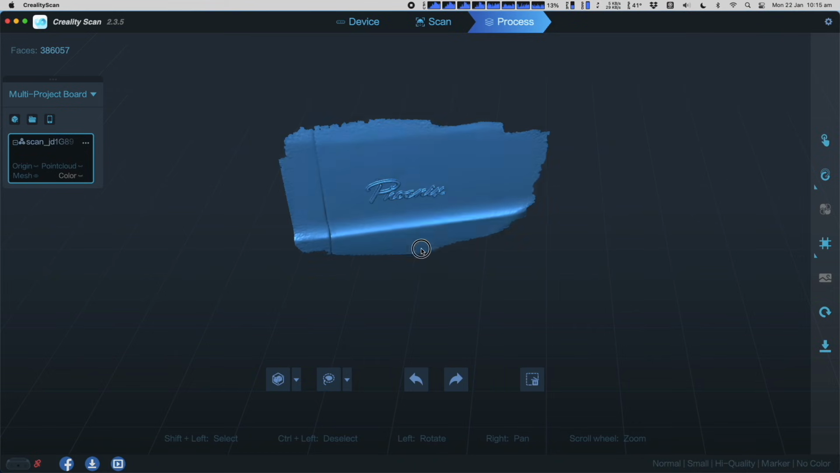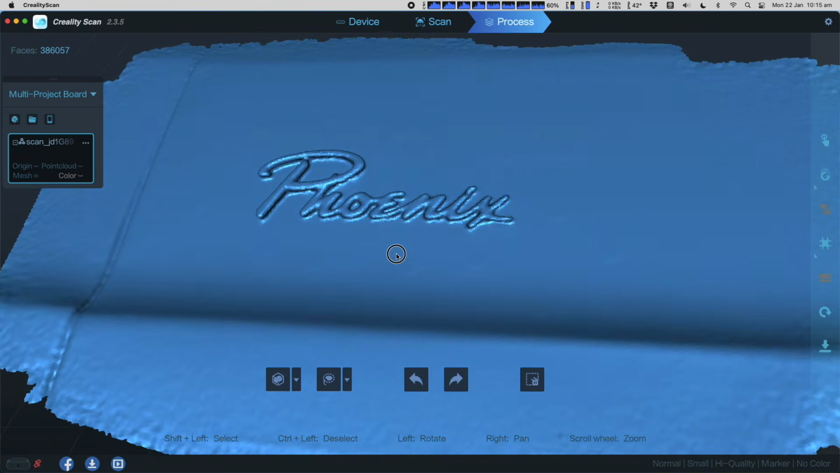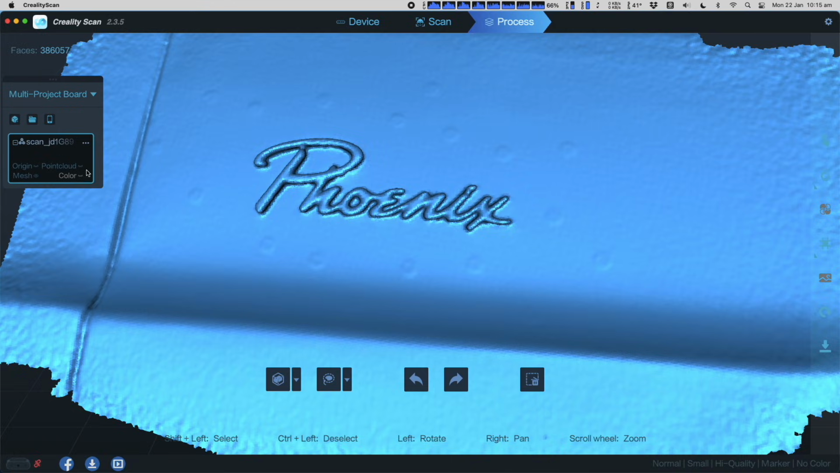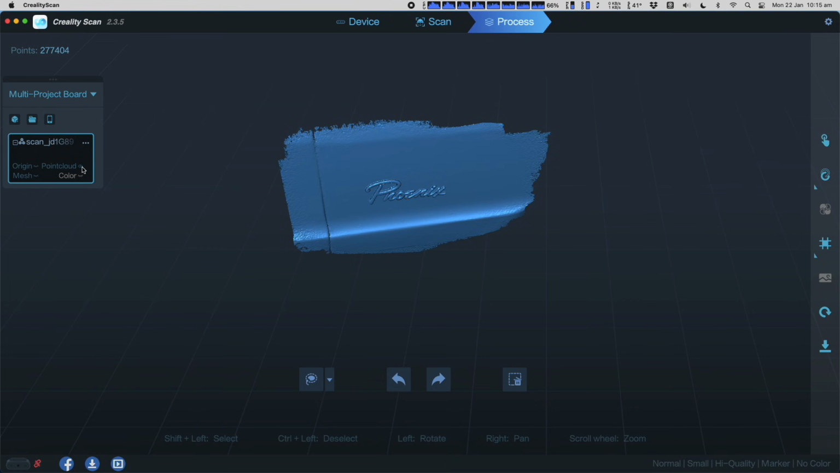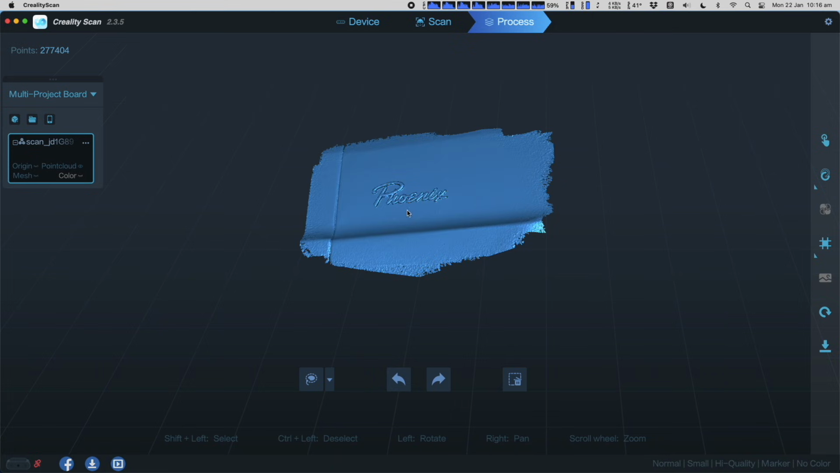Looking closely at the scan, it's a little rough around the edges. I suspect this is because of the reflectance of the metallic badge. I think I would get better results with some 3D spray. Having said that, this scan is definitely good enough to use as a template for re-illustrating this badge.